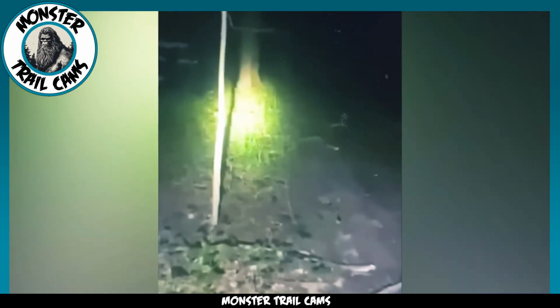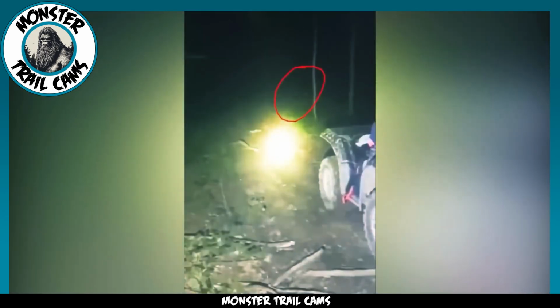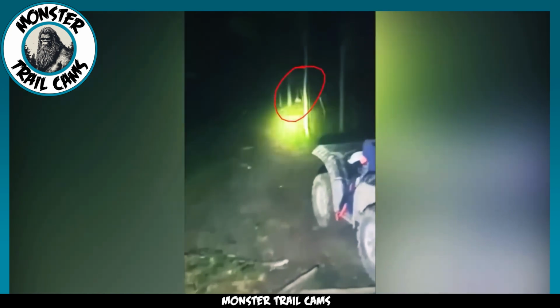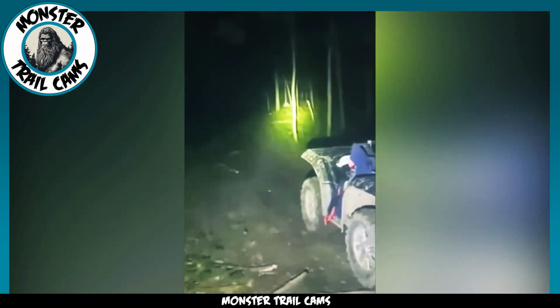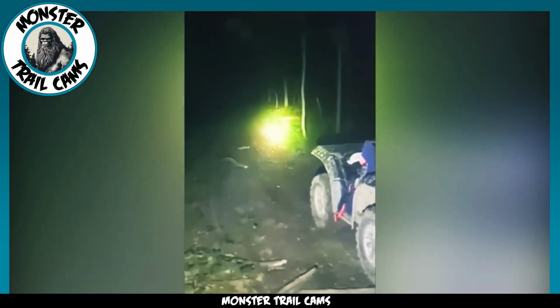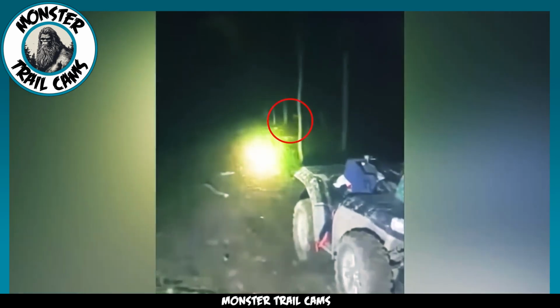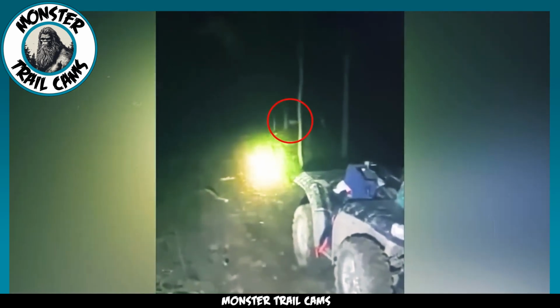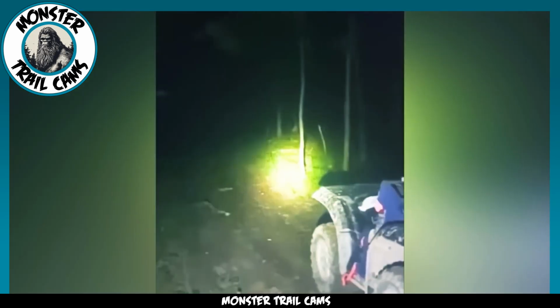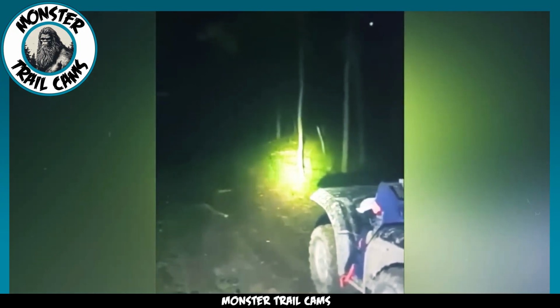Here we have a video clip that might just show a real encounter with a crawler. The video was taken after dark by a man riding down an ATV trail. He heard something he described as someone crying in the woods. Believing someone was in distress, he got off his four-wheeler and went to investigate. We can see he has both his flashlight and his camera out as he tries to find the source of the crying. Unfortunately, the camera's audio was unable to pick up the crying, but it did show the creature that was trying to lure him into the woods.